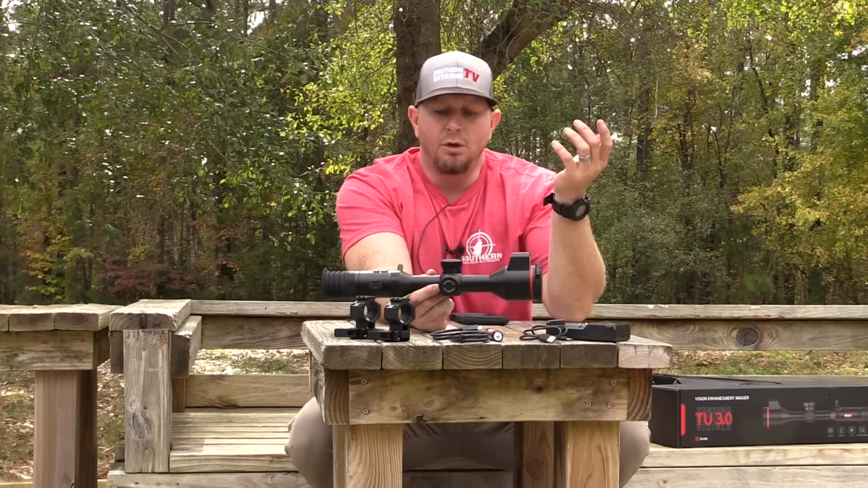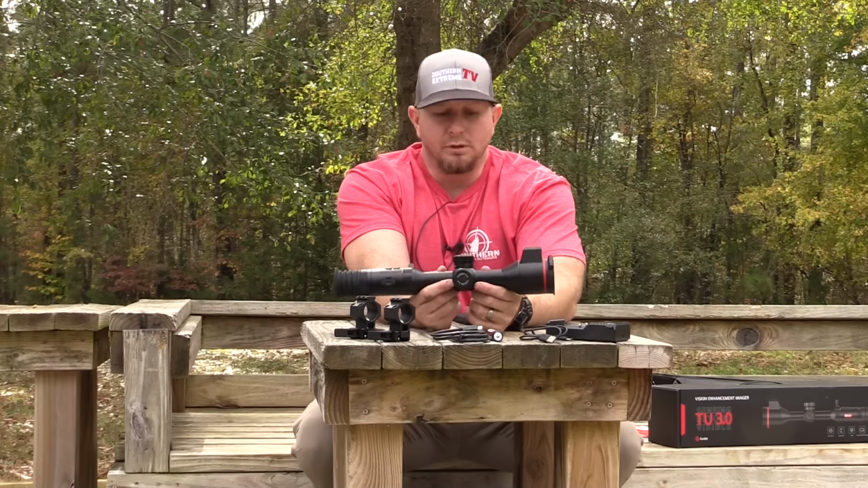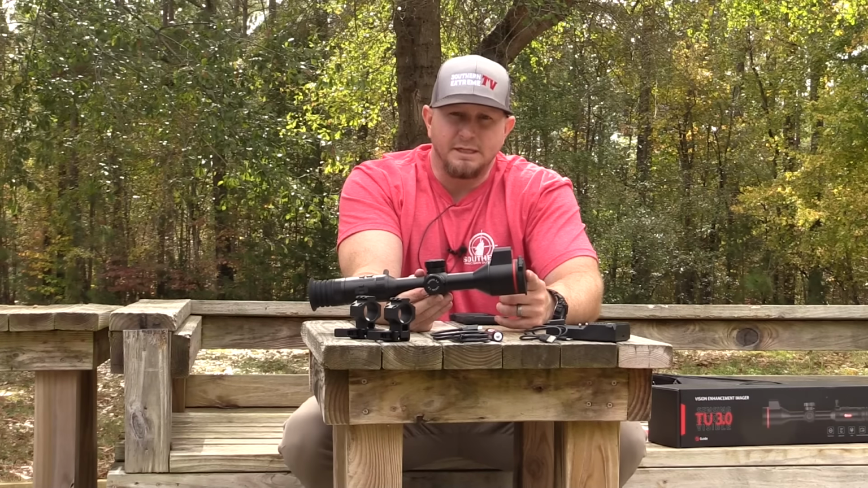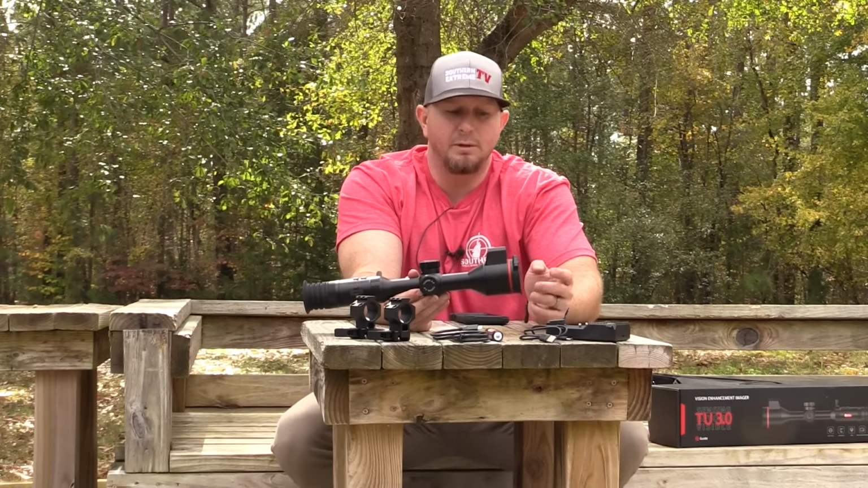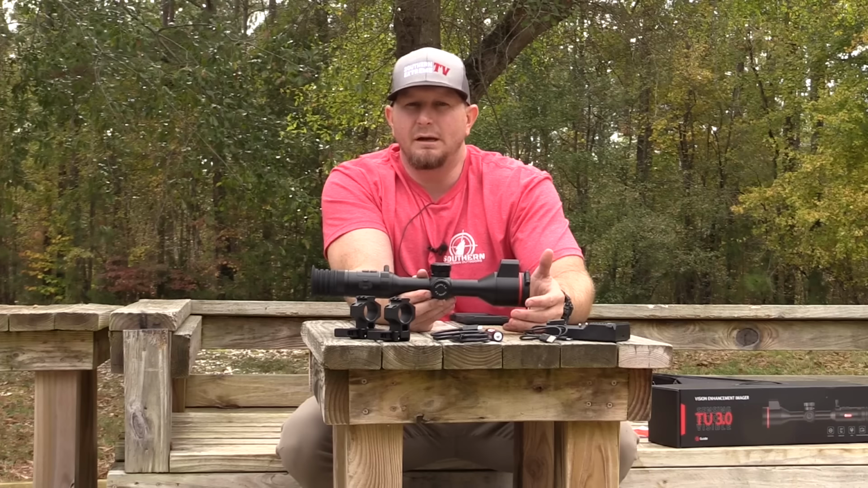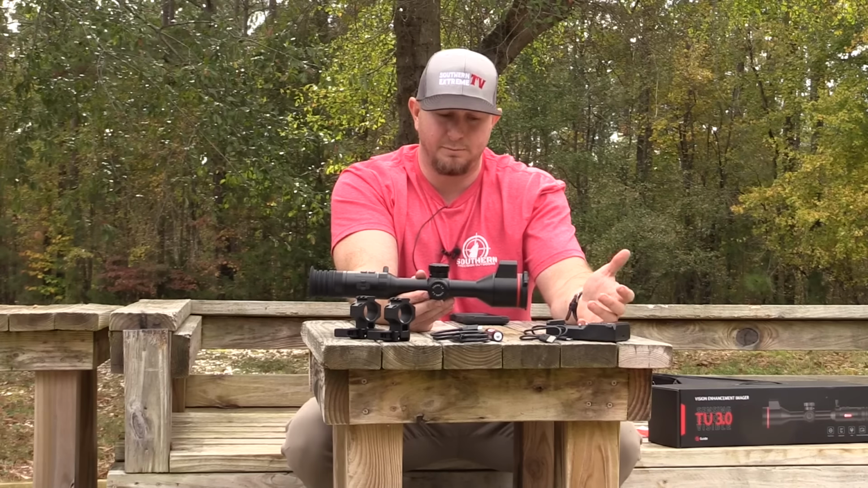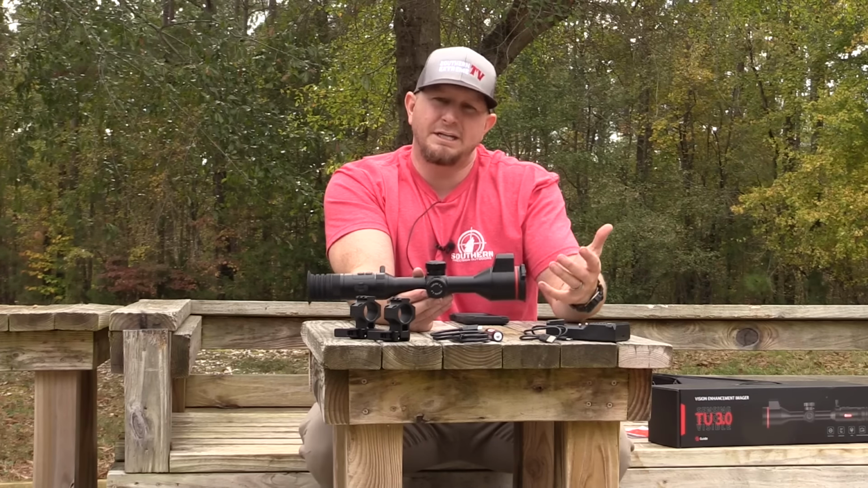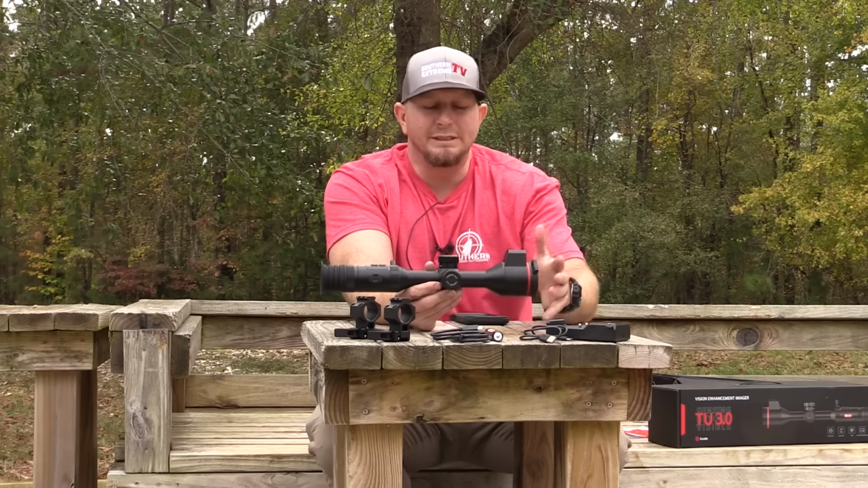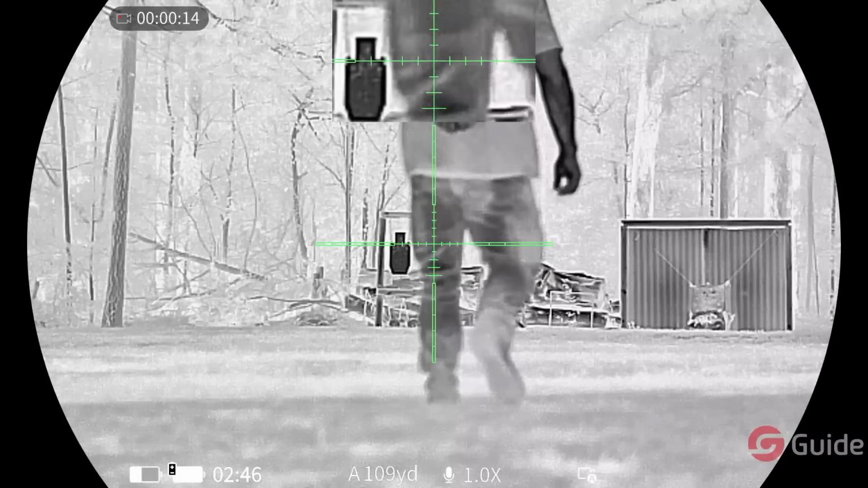So if you're somebody who enjoys this layout, then you're really going to like this scope. You're really going to like the way that it feels because it's a very lightweight scope. Obviously with the 35 millimeter objective lens, you're going to cut a little bit of weight there because you've got the 35 versus the 50. However, you are going to lose a little bit of field of view at those longer distances with the 35 versus the 50 millimeter objective lens. But you're kind of splitting hairs in my opinion because you're not really losing that much clarity. Really, it's associated with the field of view at a longer distance. So not that big of a deal.